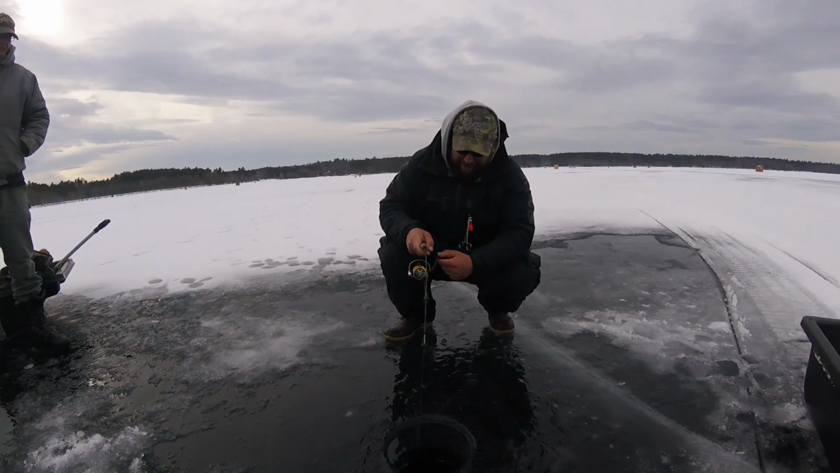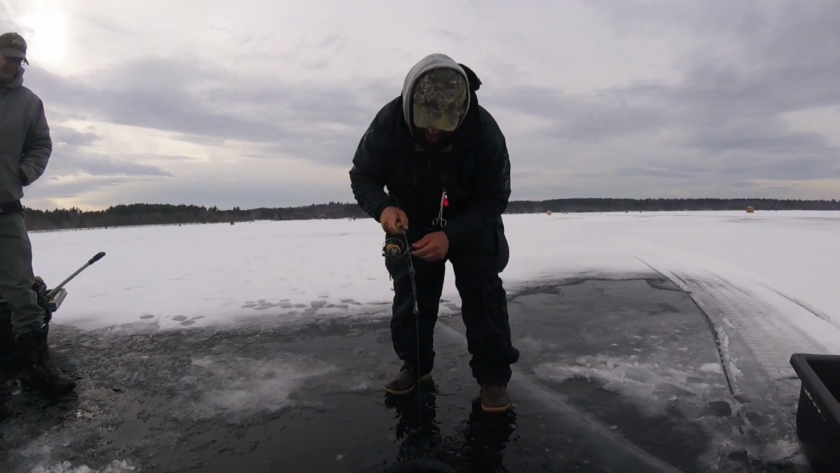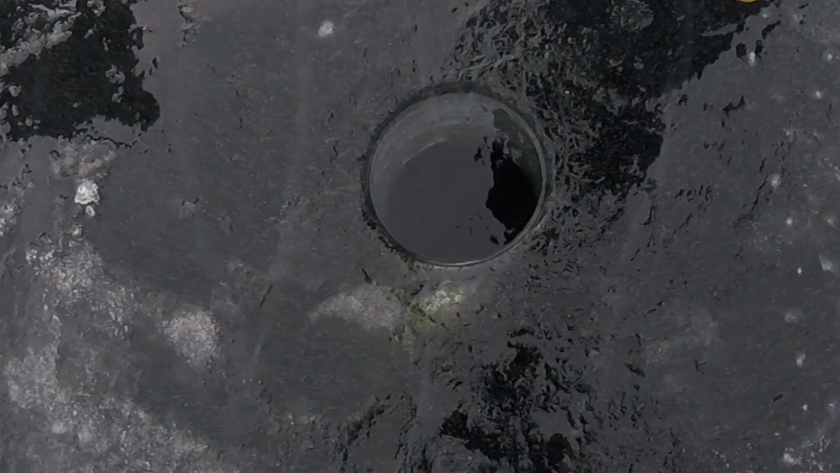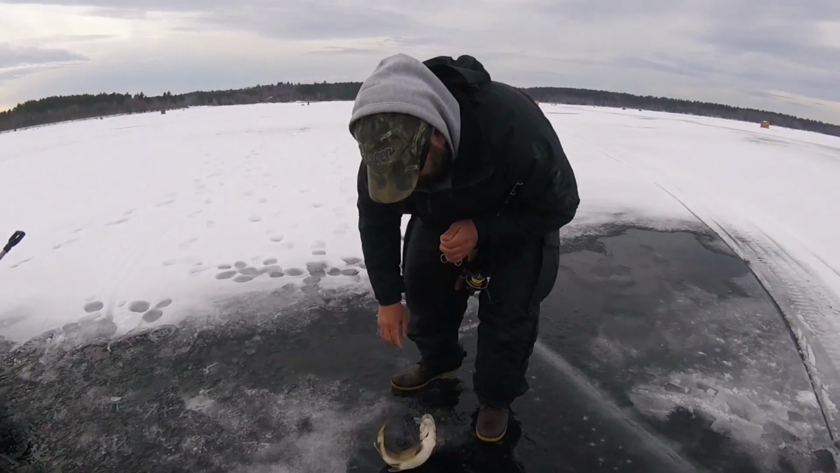Coming out of 80 foot. If you pulled a bass out of this, it'd be trouble for a bass. Oh, geez, he's a little bit better. Nice one. There we go. All right. There we go. Look how fat he is, huh? Yeah, it's a chunky one.